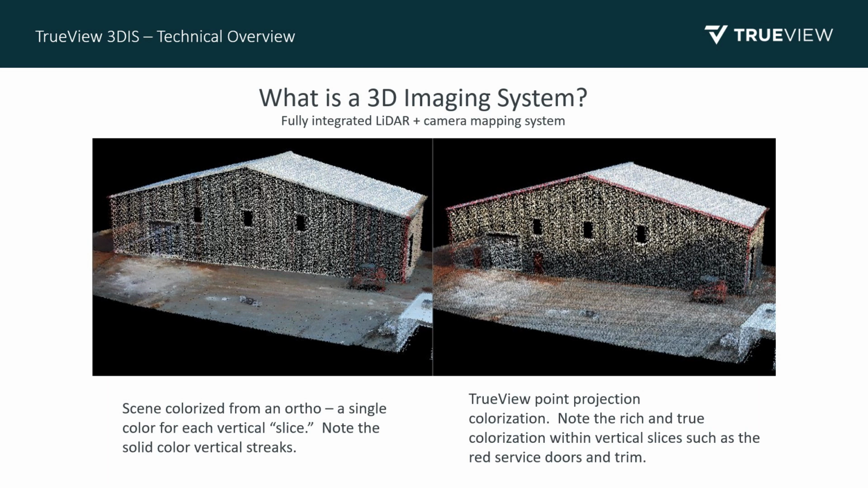What you're looking at on the screen, we've got two screenshots, one on the left. This is our building here. This point cloud was colorized from an orthomosaic in the traditional manner, where you take an orthomosaic, overlay a point cloud on top of that, and then assign colors to the points based on the color in the orthomosaic. The downside there is that you only have one RGB value in any XY location.